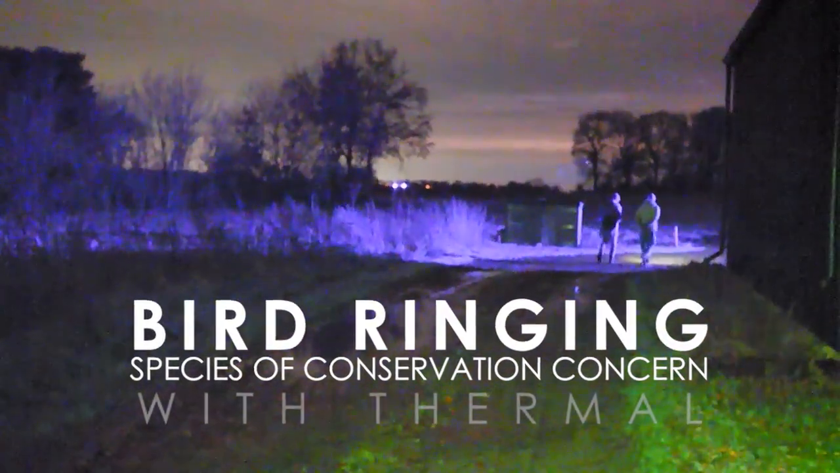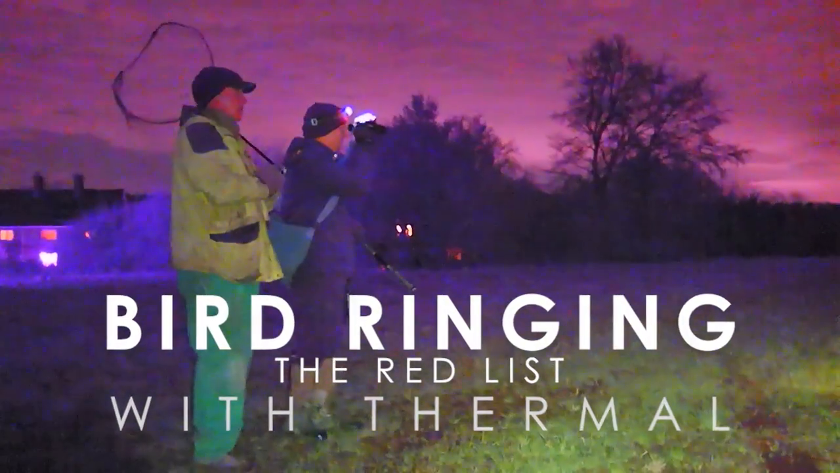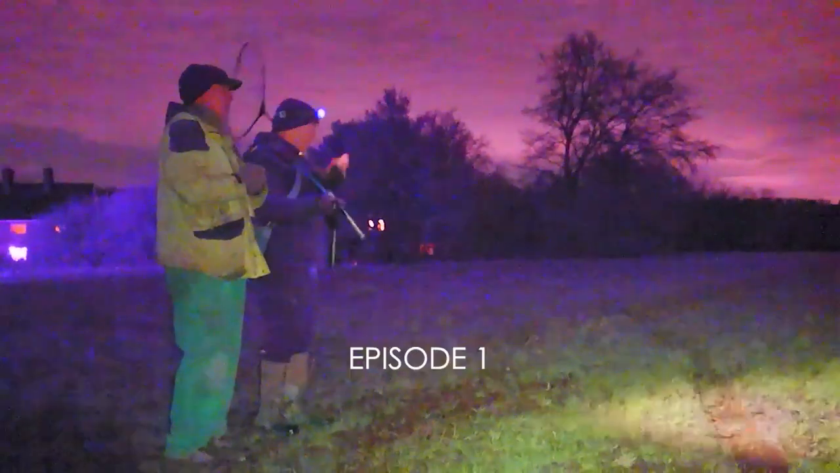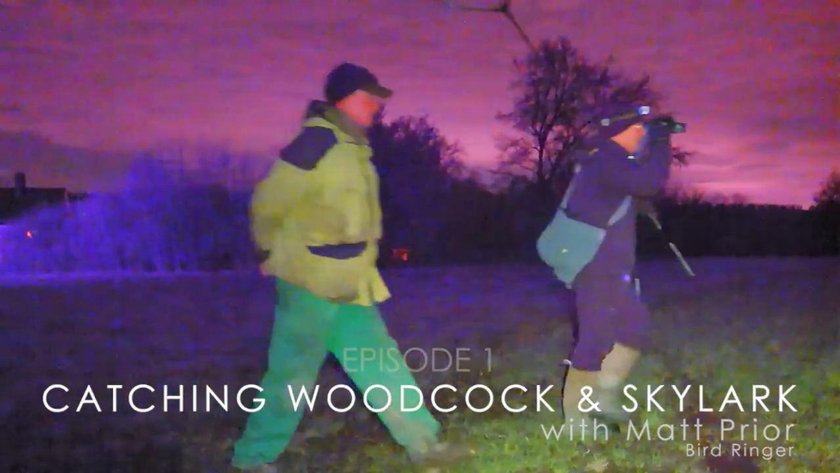Am I going left to that tree? Yeah, we'll have a look down there first, you might see something. Which way? Do I go left to that? Yeah, just go left of the woods. See, I just said left of the wood would be less likely because it's a bit more enclosed. Let's go straight on first, yeah? Okay.